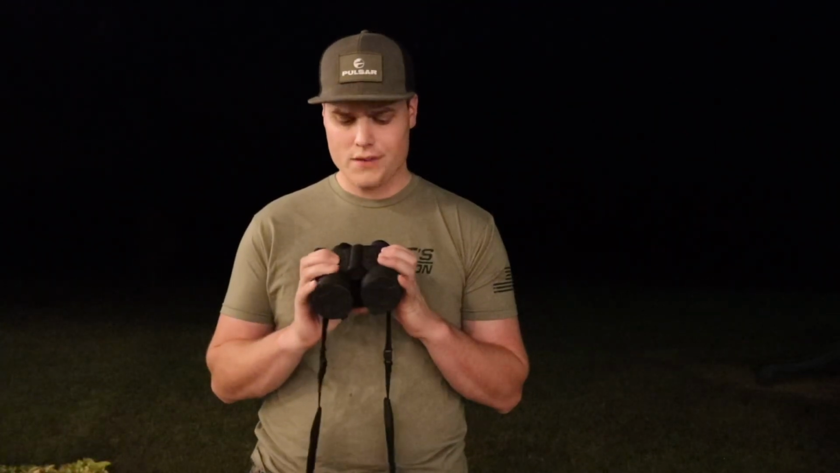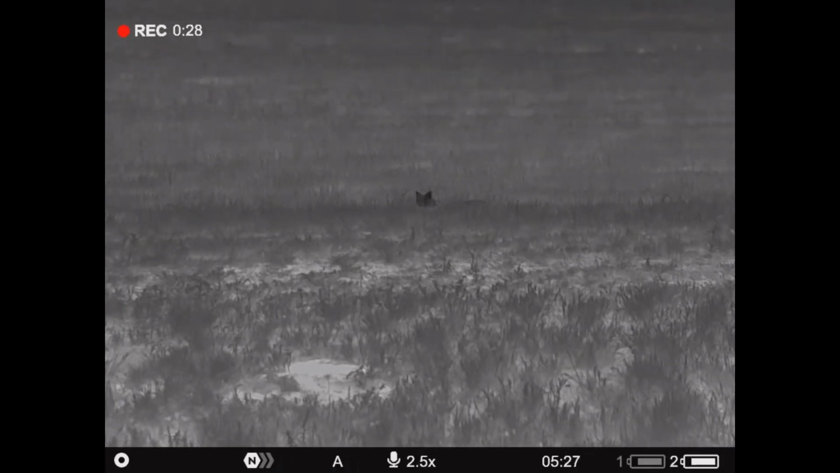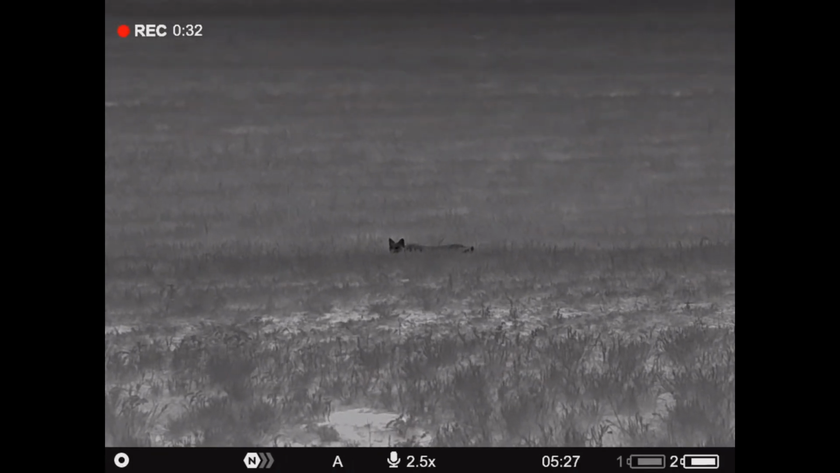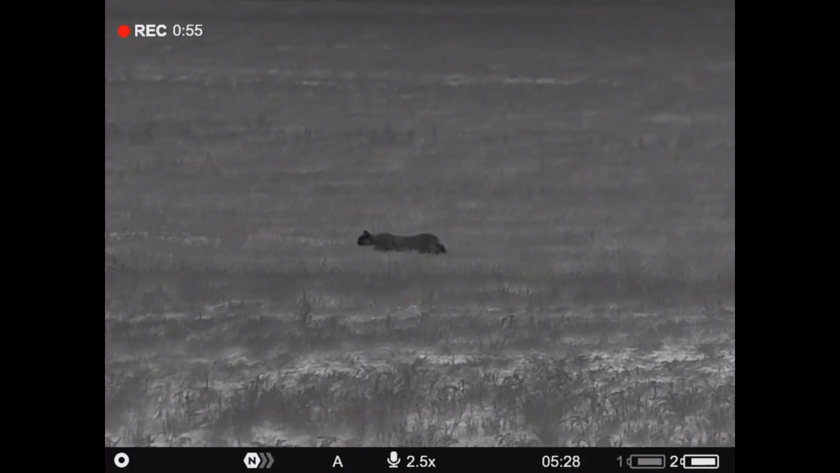The other con that I have, and it's pretty petty, but the menu buttons. It's kind of dumb, but I've gotten so used to Pulsar's menu buttons. You normally have a menu button in the middle and up and down on each side of it that you can scroll up and down. And this is actually the menu buttons on the bottom, and then your up and down are up top. So it just throws me off in the dark.